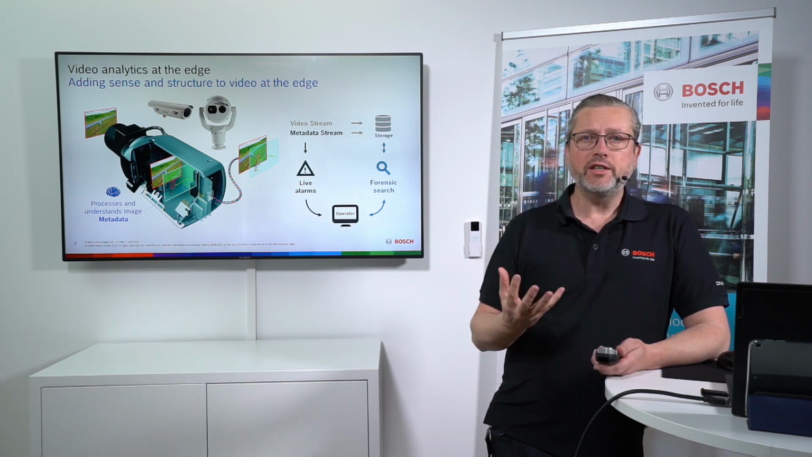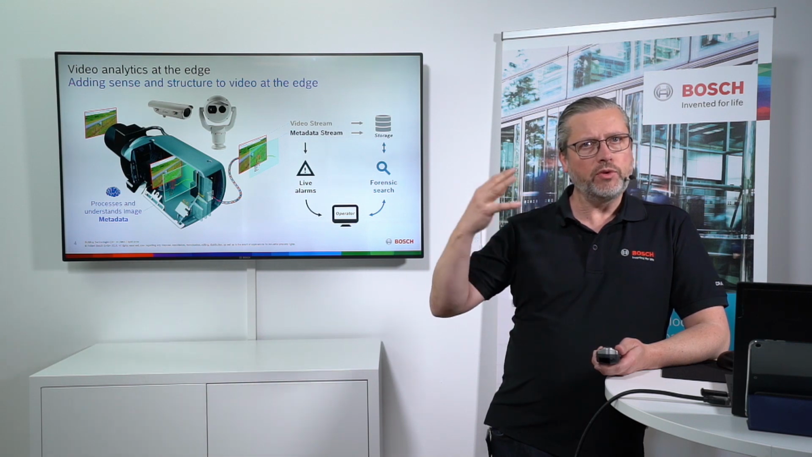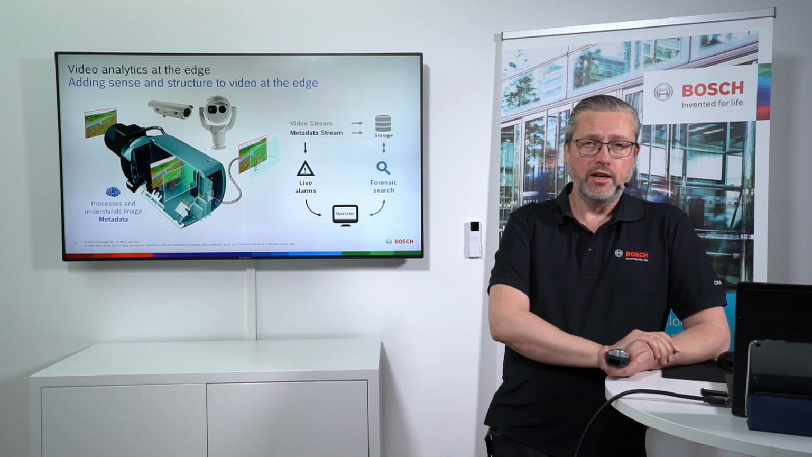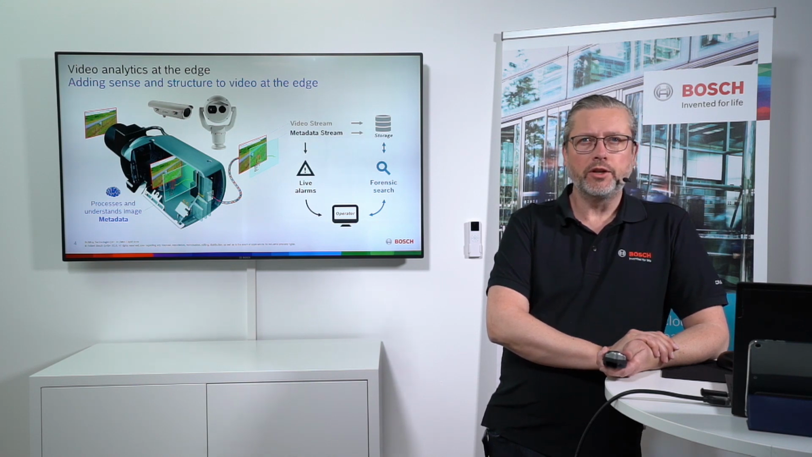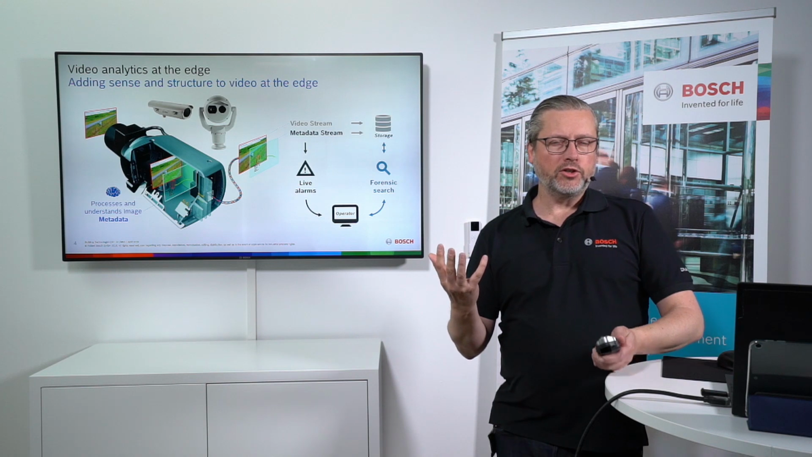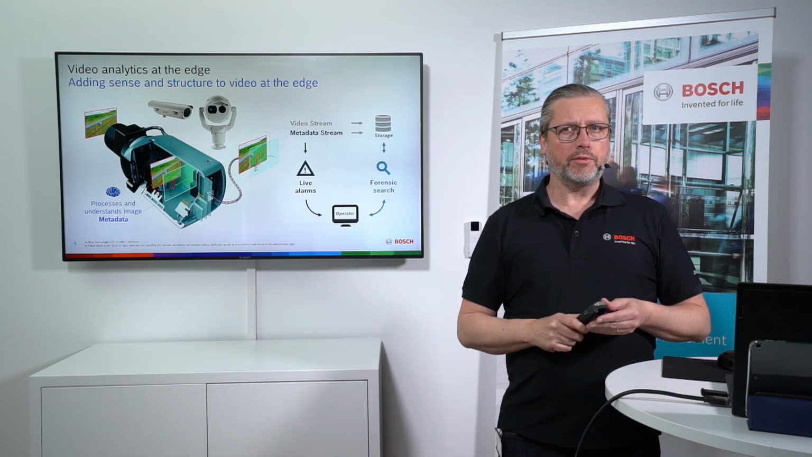So we're generating the metadata, we're creating the alarms and the events, and we're streaming the information together with the video stream to be able to search for this also in the forensic search way that we can do. This is also demonstrated in a few of our other webinars, so we will not do too much forensic search on thermal cameras today. But it's the same methodology, it's the same processors we're using also for these thermal cameras.